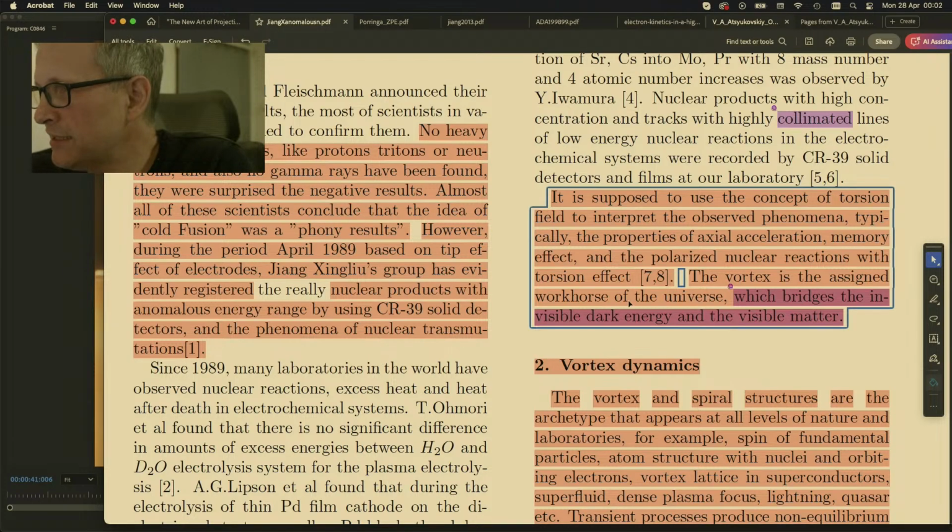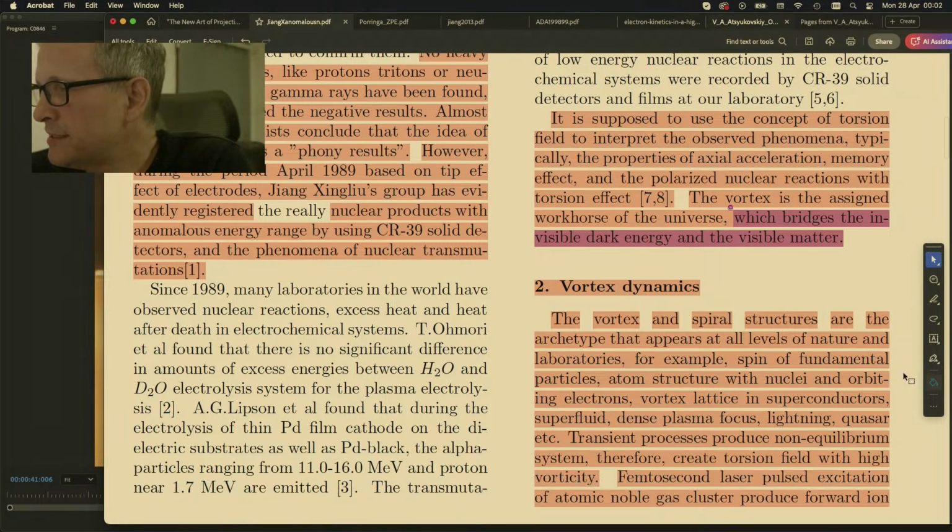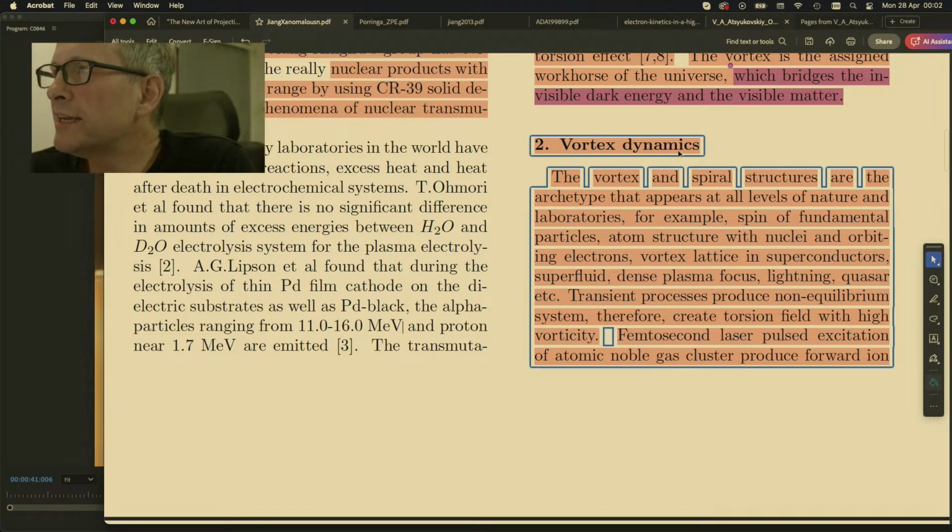The vortex is the assigned workhorse of the universe. Vortex dynamics. The vortex and spiral structures are the archetype that appears at all levels of nature and laboratories. For example, spin of fundamental particles, atom structure with nuclei and orbiting electrons, vortex lattice in conductors, superfluid, dense plasma focus, lightning, quasar, etc. Transient processes produce non-equilibrium systems. So this is chaos, produce non-equilibrium systems. Therefore, create torsion field with high vorticity.